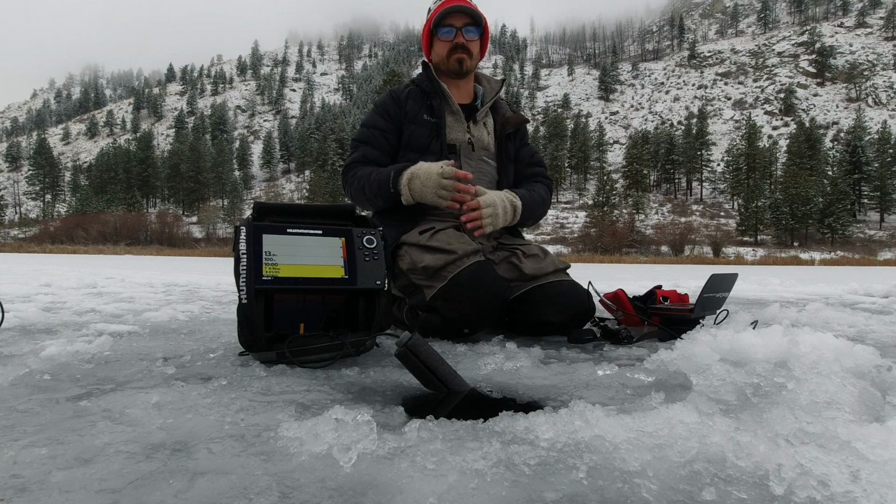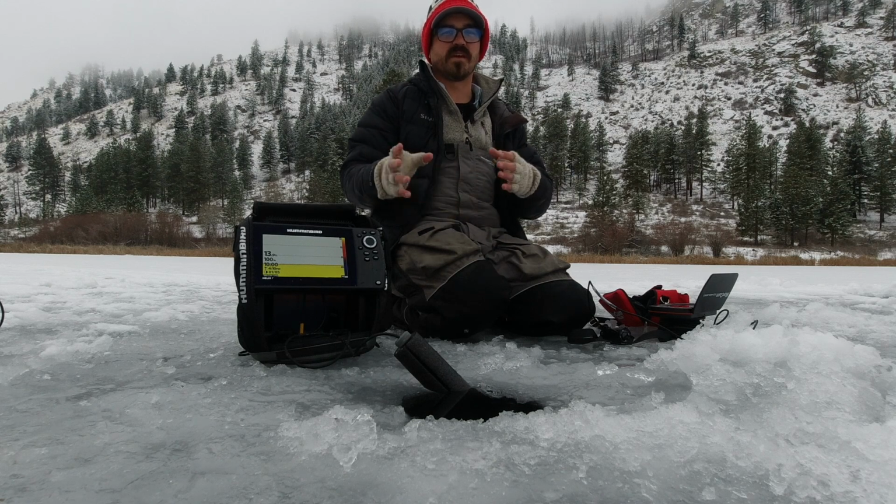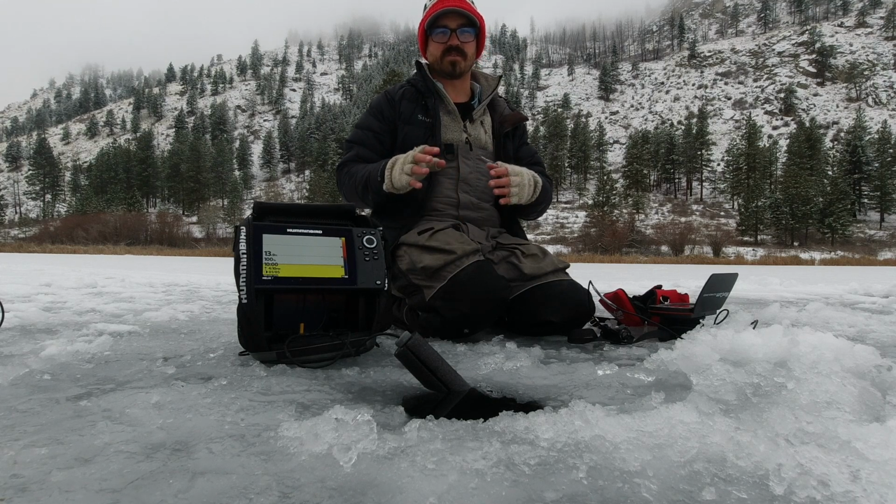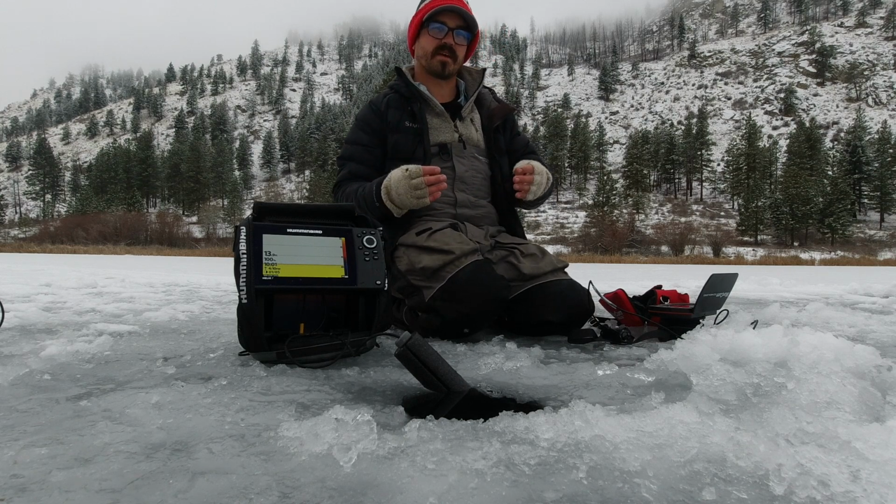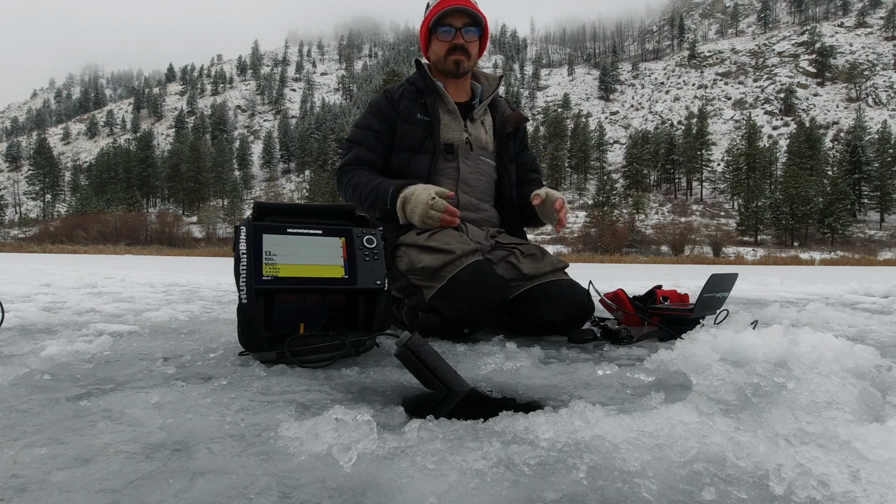Now, obviously, if you know what species are available in the lake and there's only a few species available, then it doesn't really matter. When you see a fish on sonar, you have a pretty good idea what it is. But a lot of times you see a mark on the fish finder, you're not absolutely sure what species it is. You might be able to guess by how fast it's moving, or the depth that it's at, or the size of it, but it's really a guessing game. With cameras, there's no guessing game.